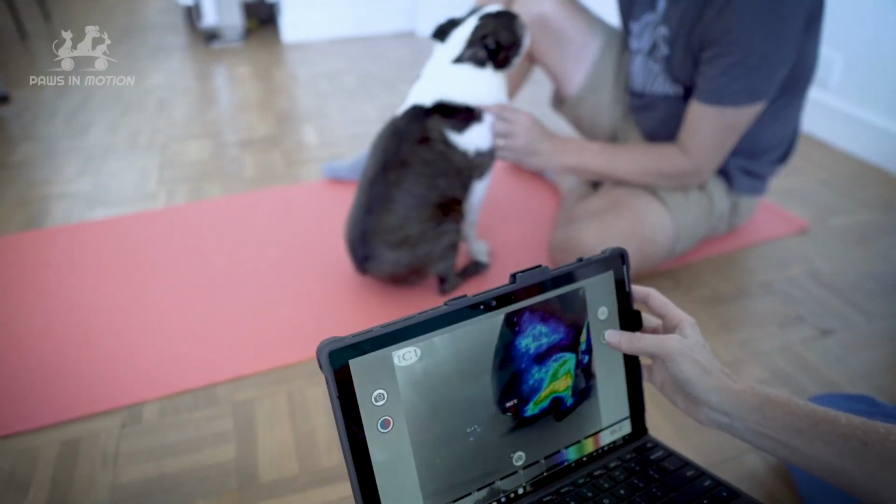So previously with Oreo, we've seen her front leg, and we'll compare those pictures to what we do today. Last time I saw her, she had a lot of increased thermal reading from her back after she had been a bit too vigorous and seemed to have hurt herself. And that allowed us to then know which areas we wanted to treat.